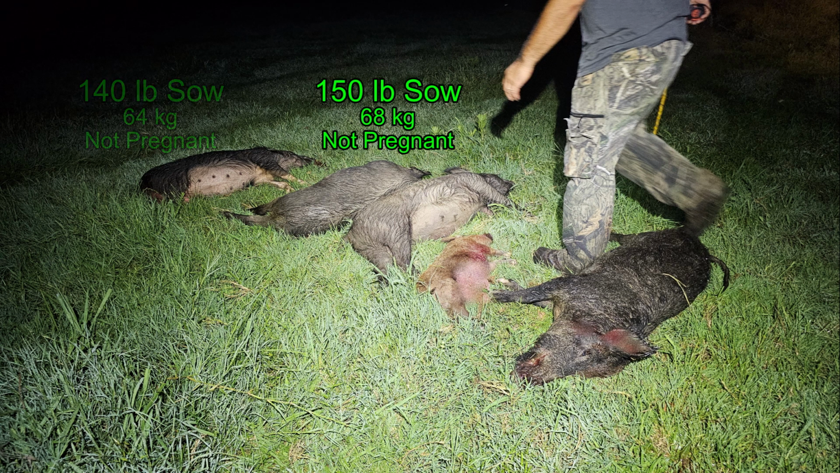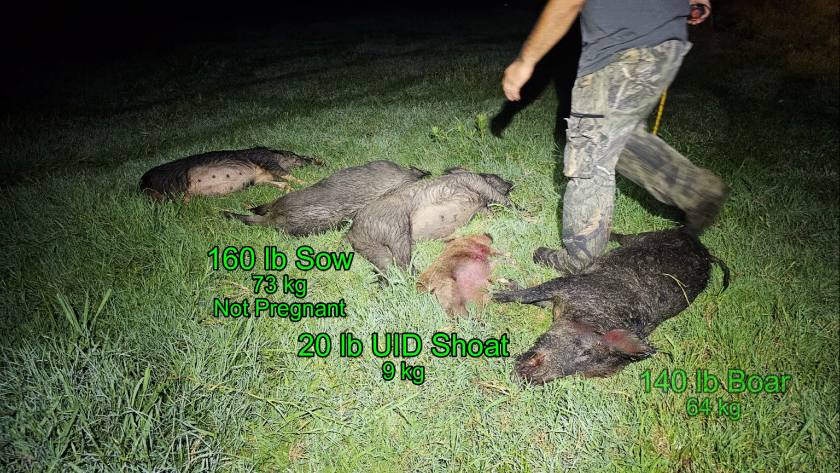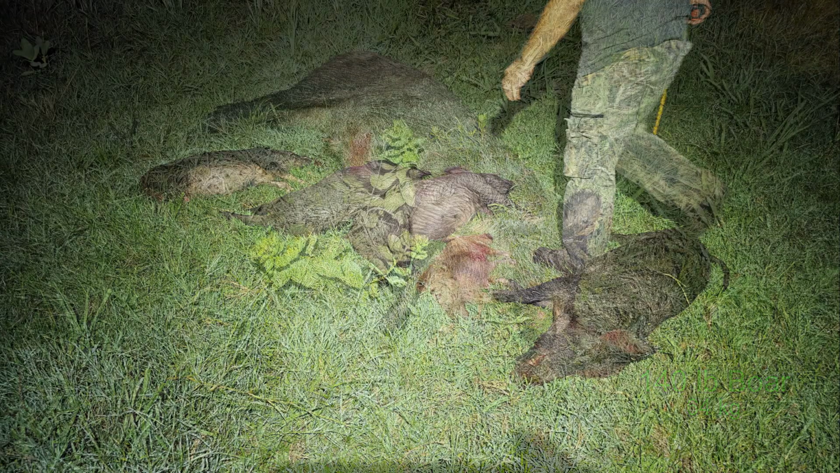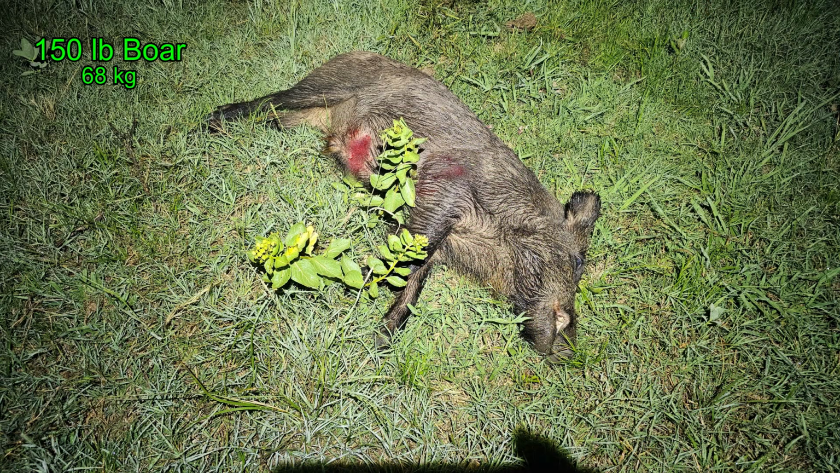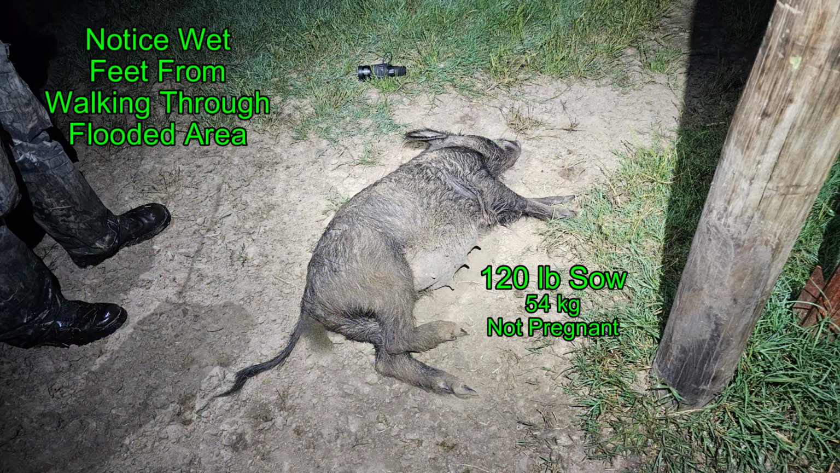In the main shooting area on our side of the tank, we came away with a 140-pound sow, a 150-pound sow, a 160-pound sow, a 20-pound shote that we could not identify because it came apart, and then a 140-pound boar. On the other side of the tank, there was a 150-pound boar, a 120-pound sow, and then finally this 120-pound sow.